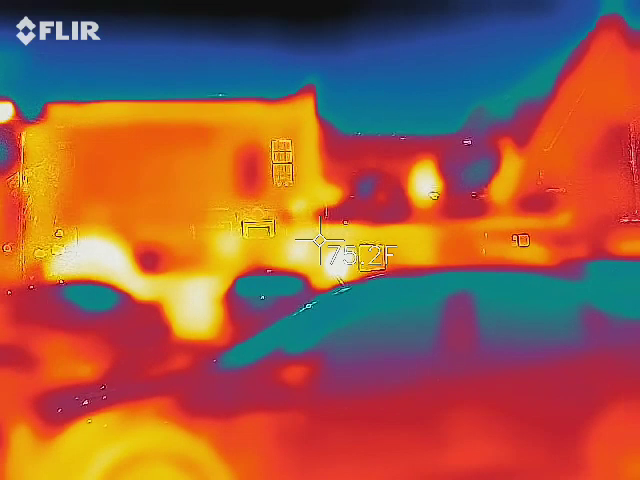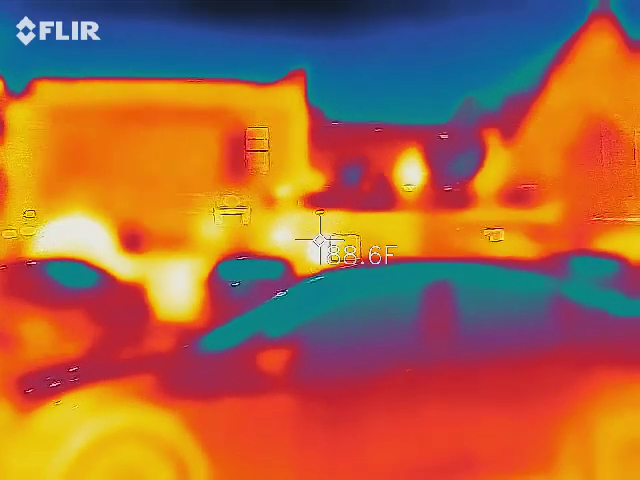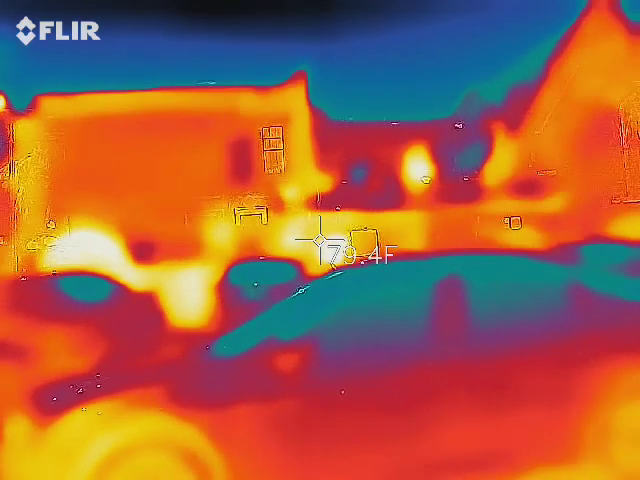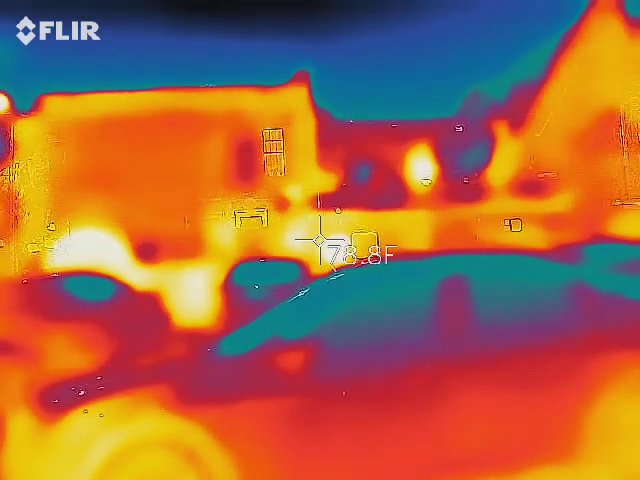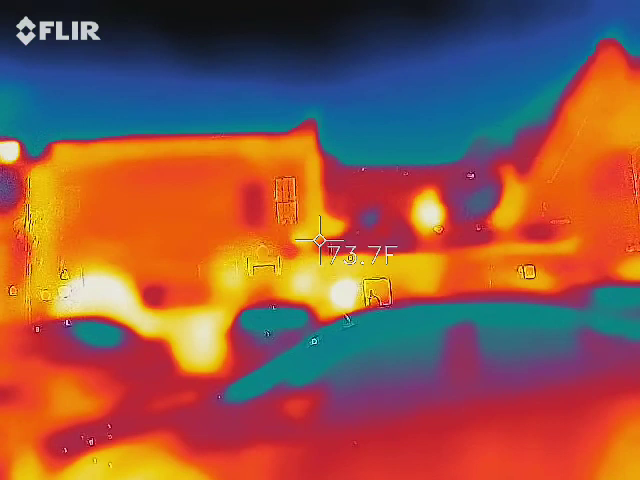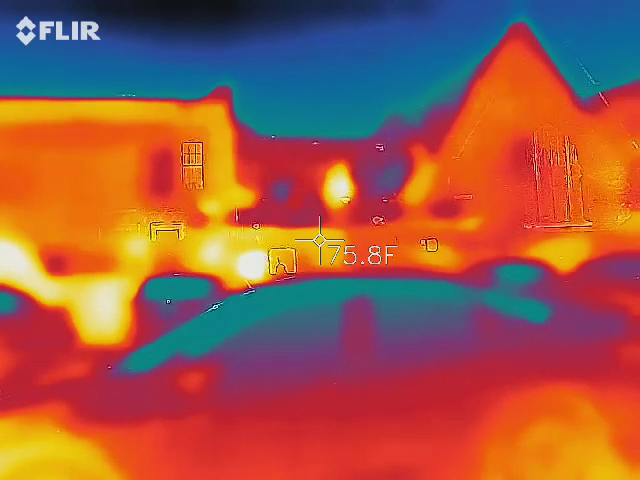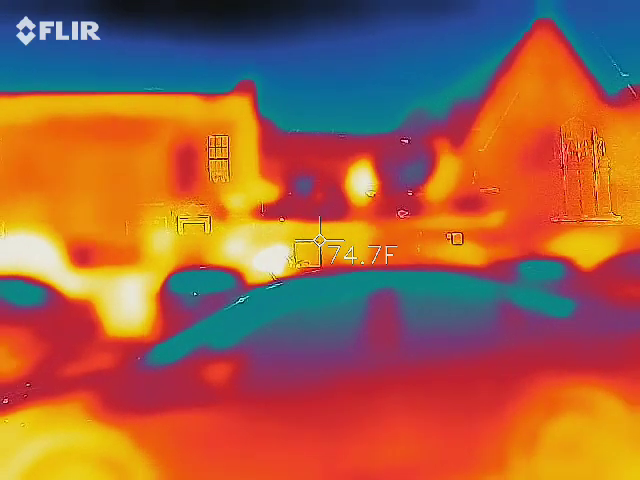I don't think I'm going to mess it up if I point it. I don't know if it'll do anything or not. Here and there. It just looks like blobs to me. But that's just me.